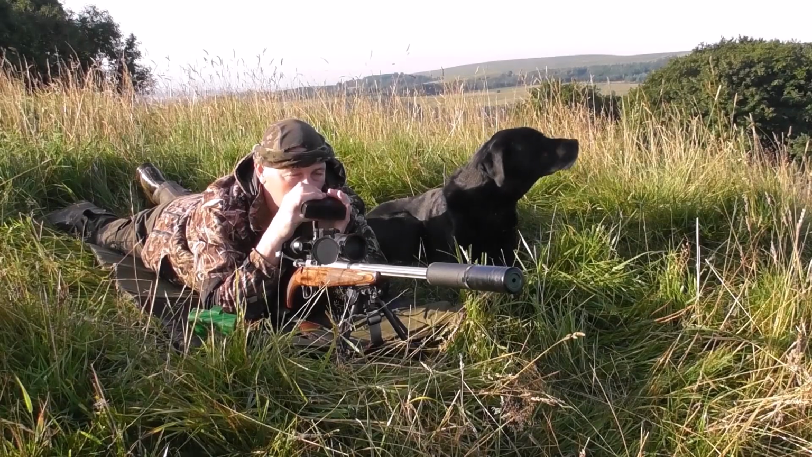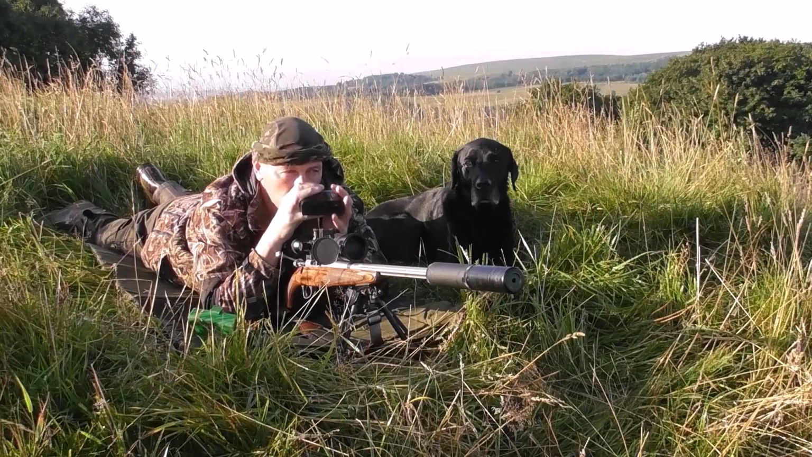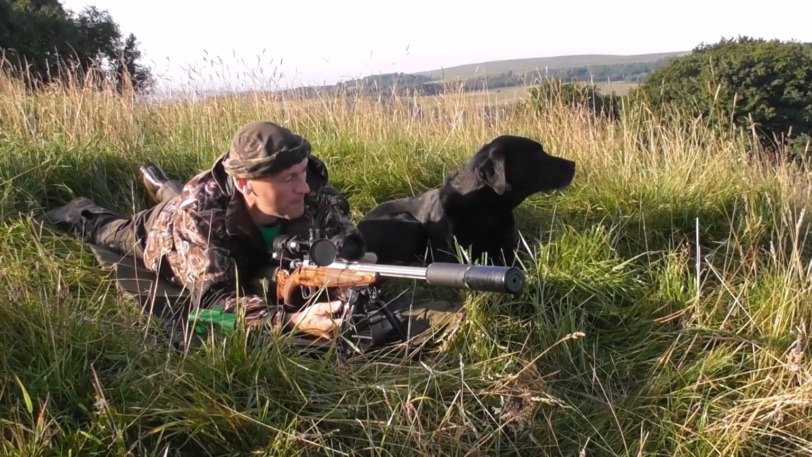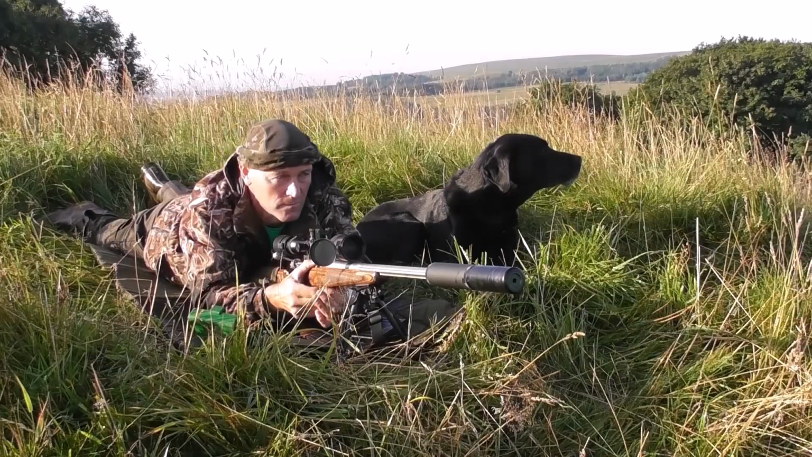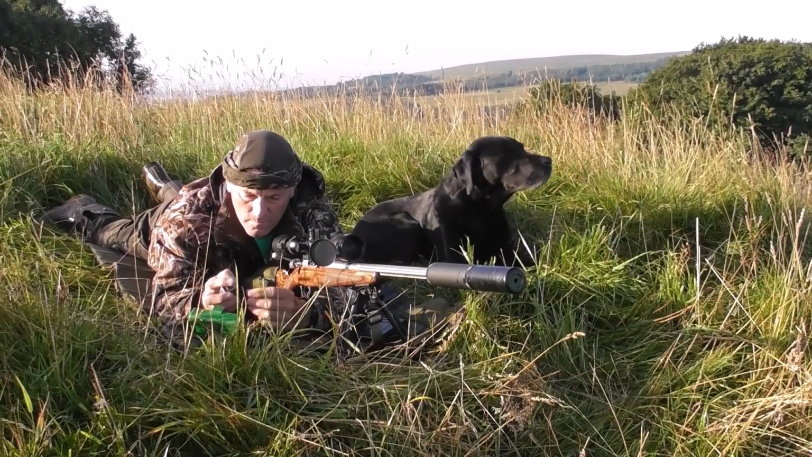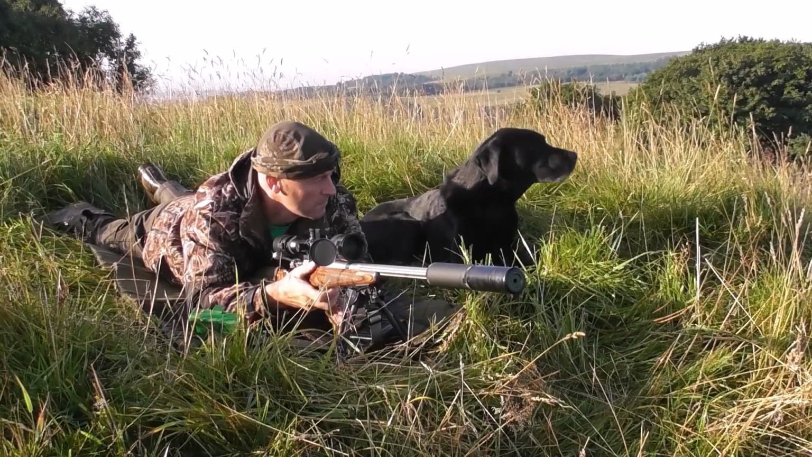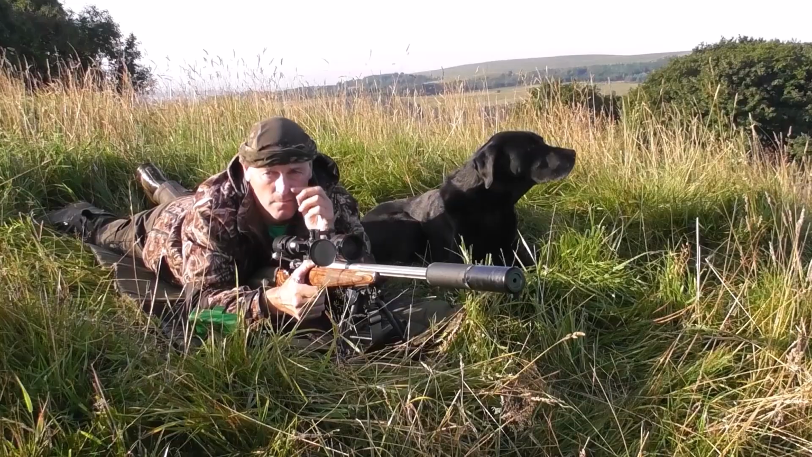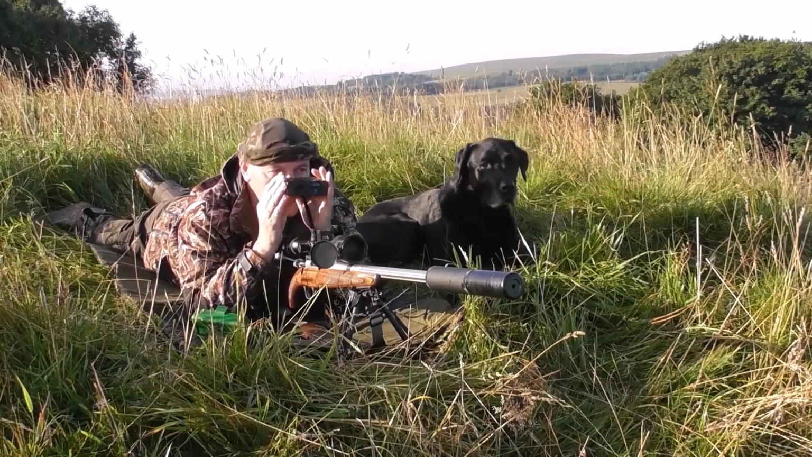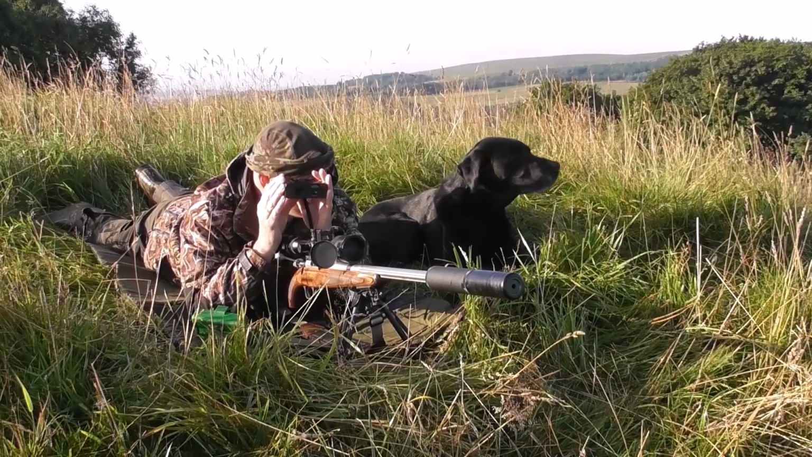This actual day was brilliant weather. It was really warm and hardly any wind, so perfect conditions for shooting. I'm using a 50 grain VMAX today, and I reload these bullets myself. I've worked up a load where the VMAX is doing 3,350 feet per second, and this bullet can group easily under half an inch at 100 yards. So this is a perfect round for vermin control.